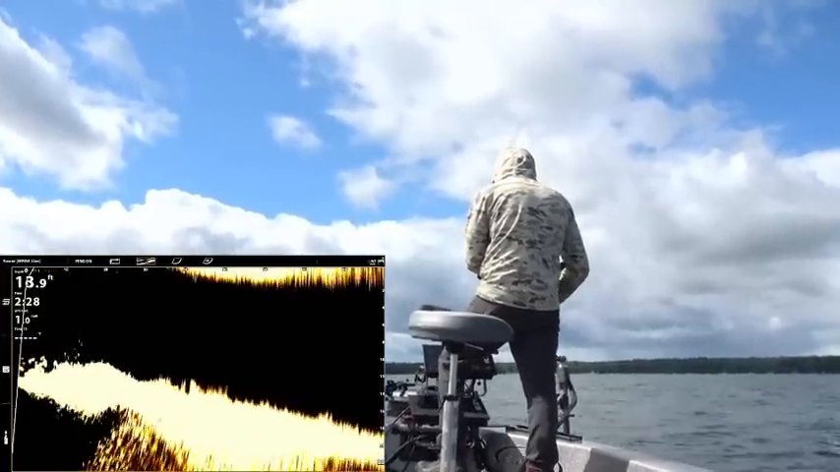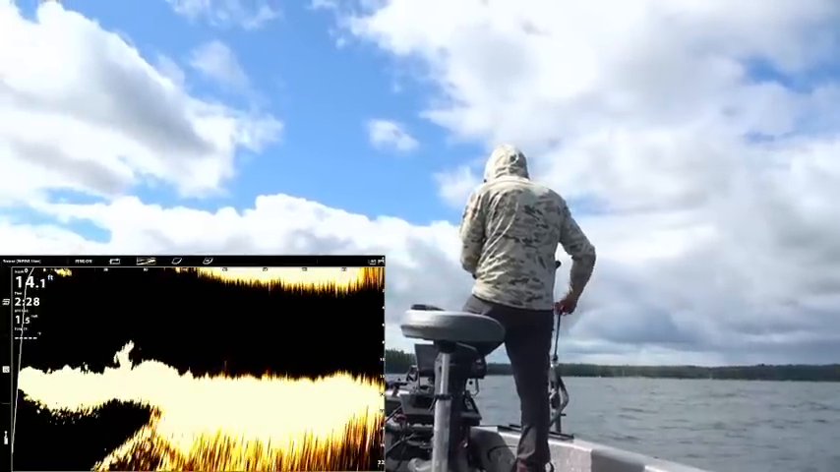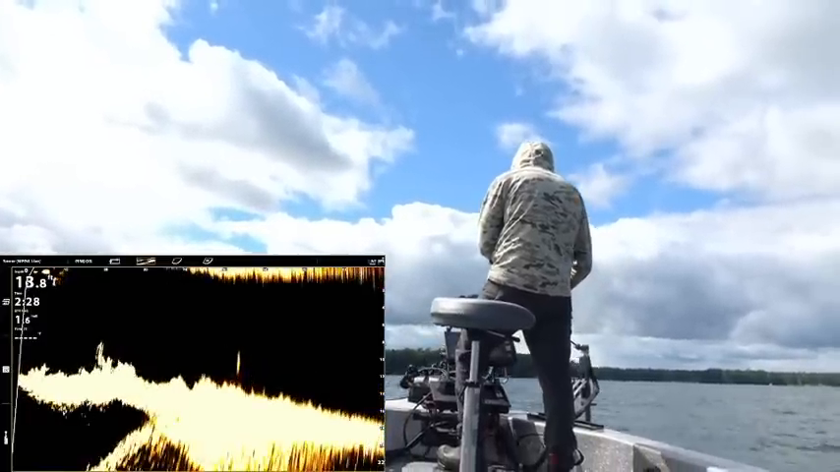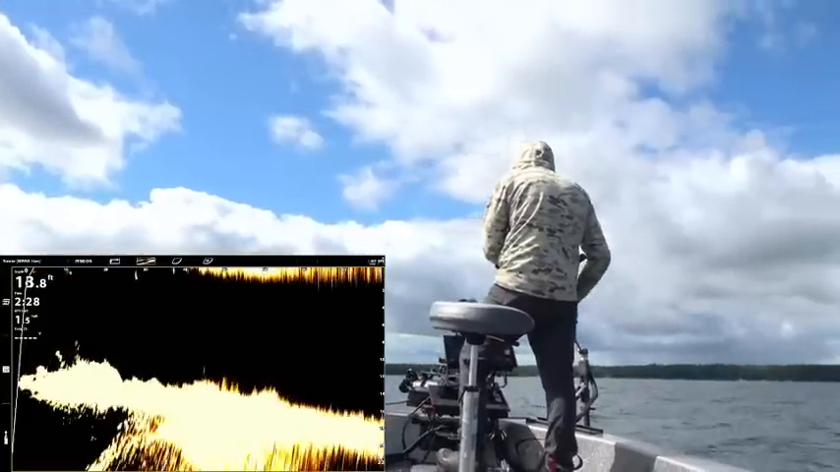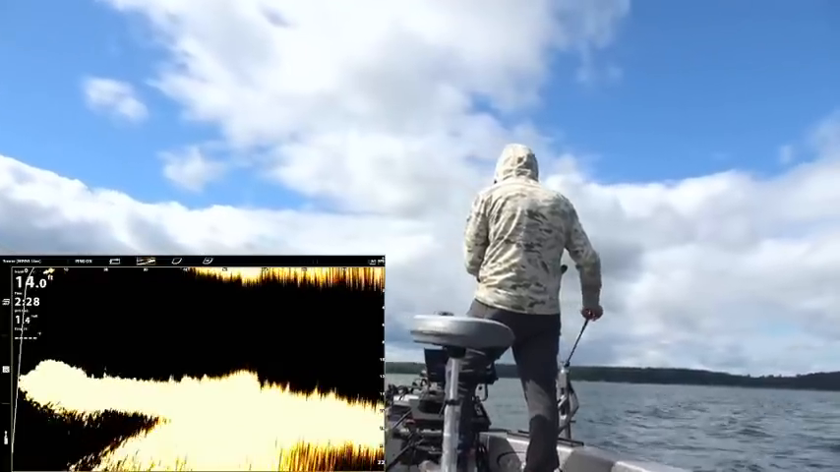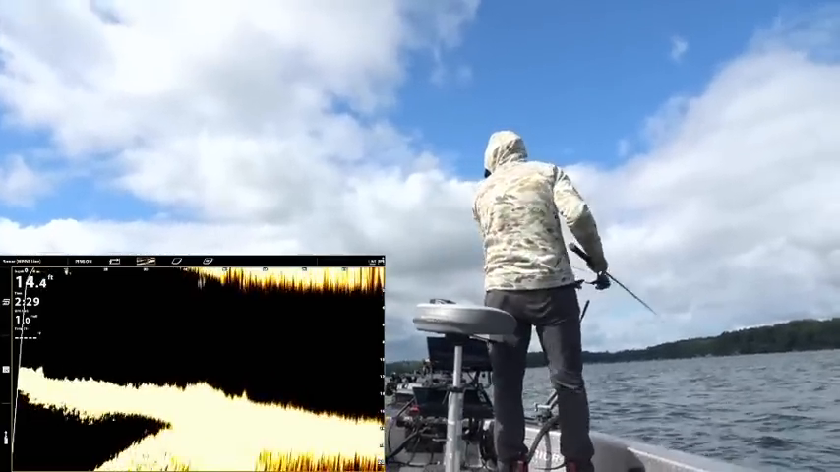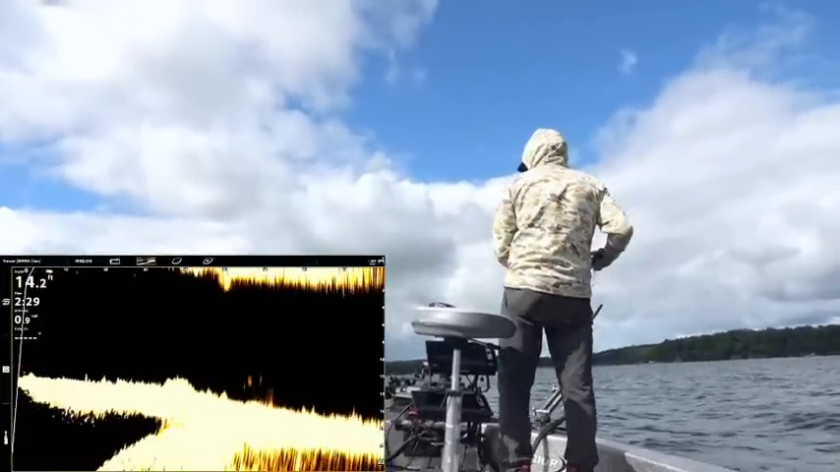There's gotta be more here. Maybe not though. It's not like a loaded numbers fishery. Bunch of bait. That just looks too good out in there. I want to cast on that, even though I don't think it's a fish.